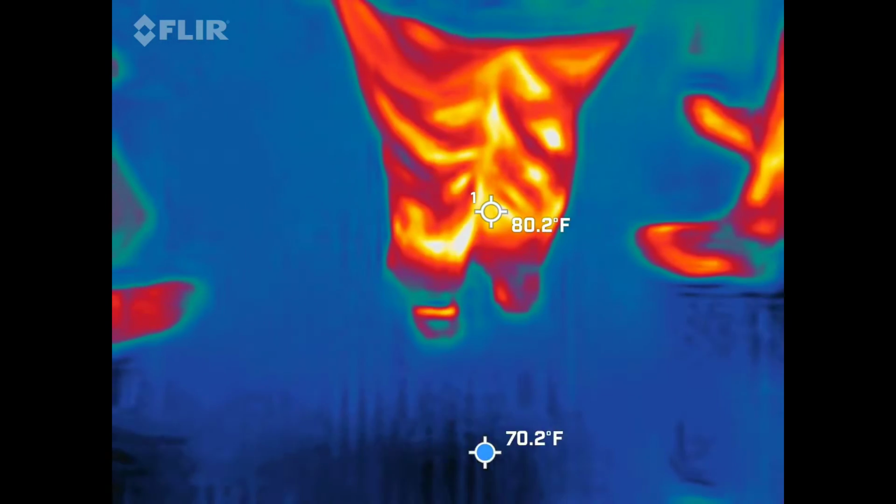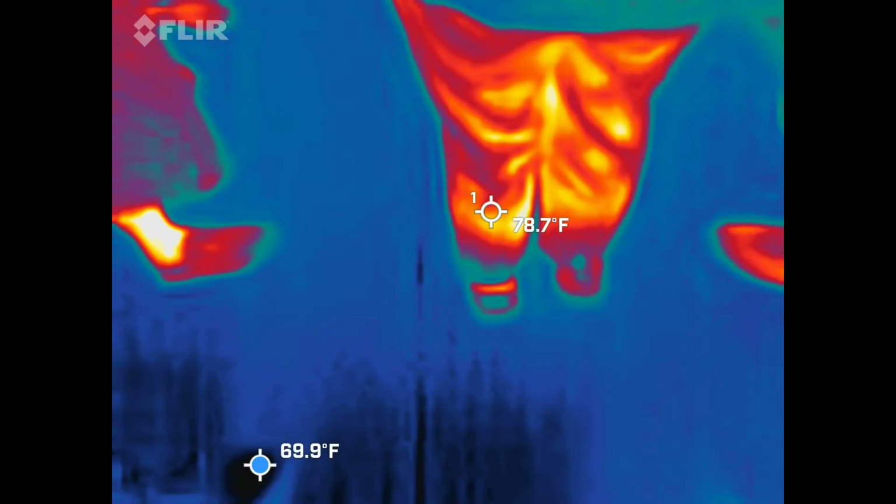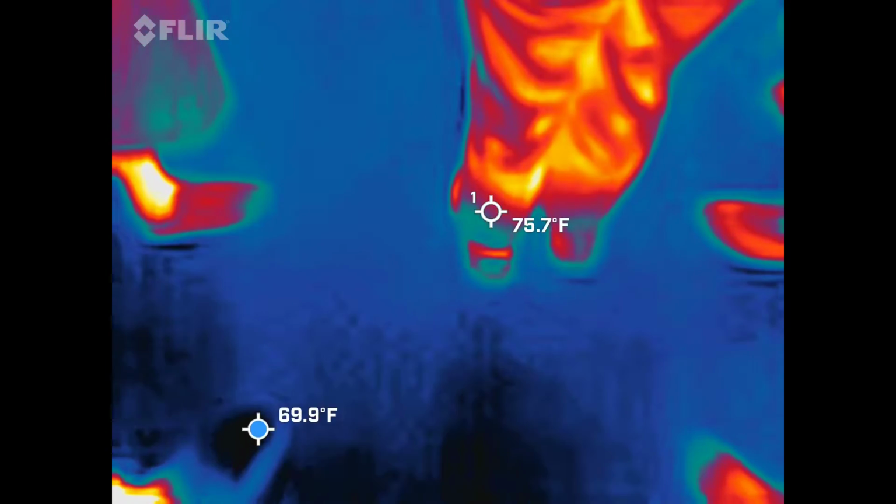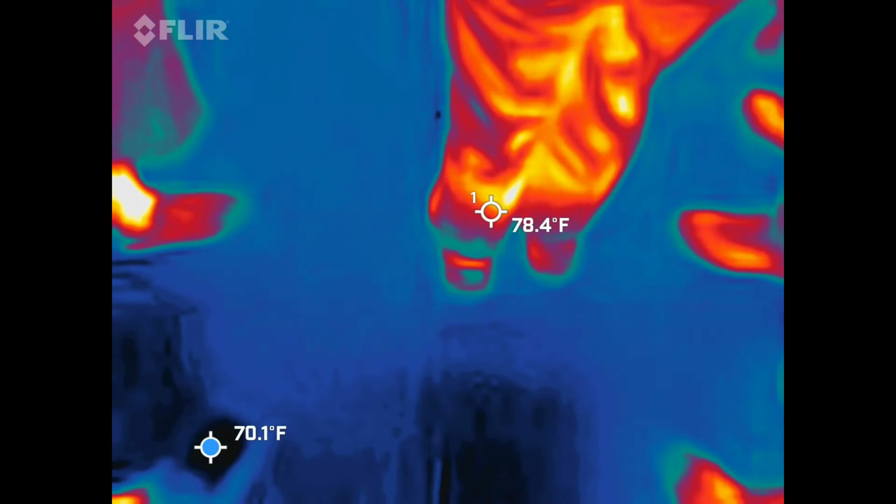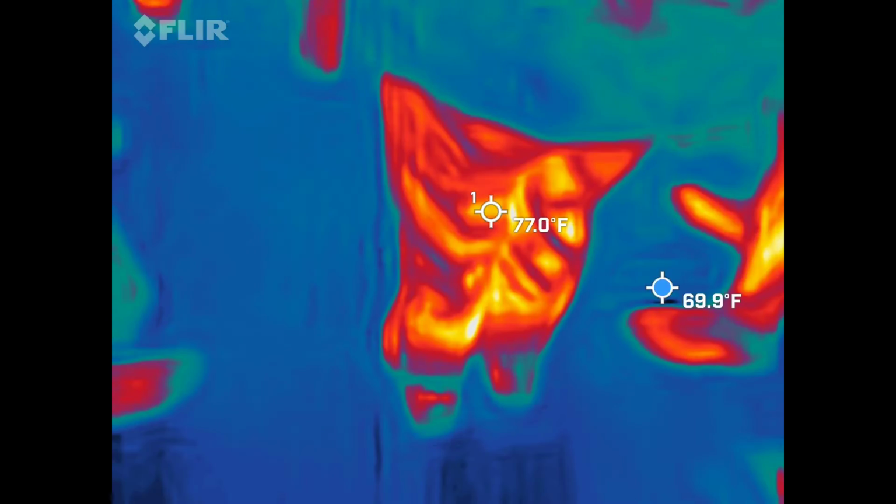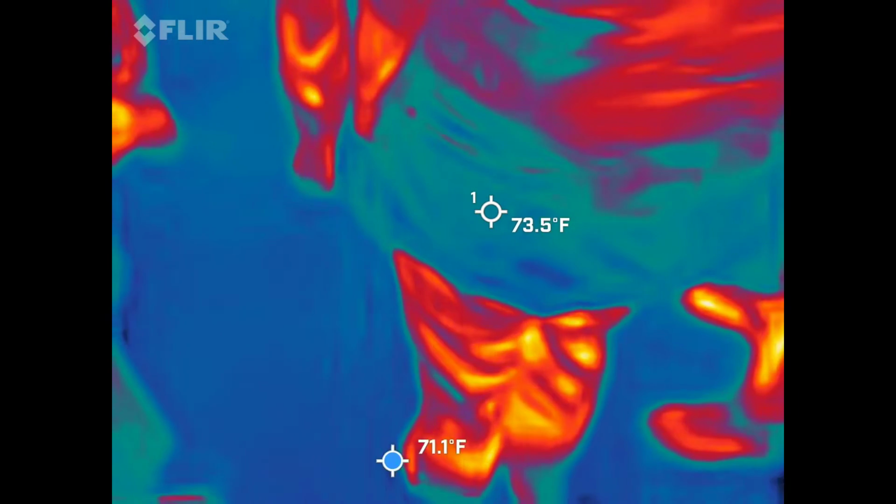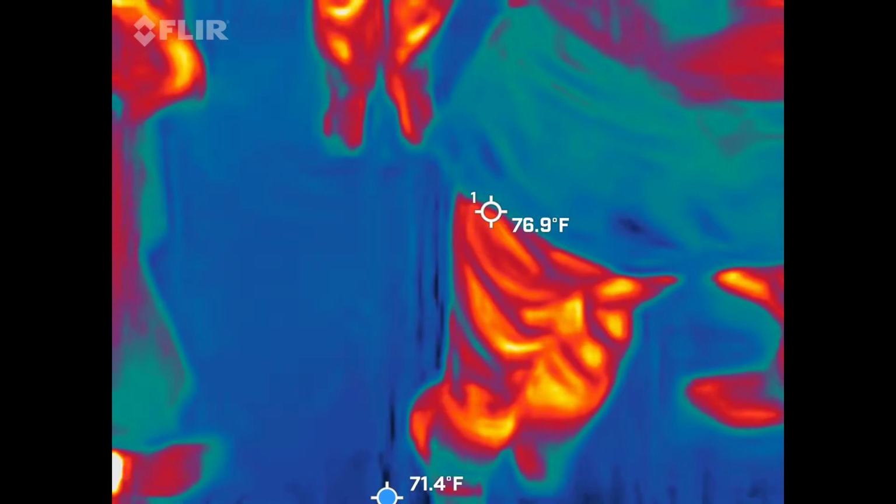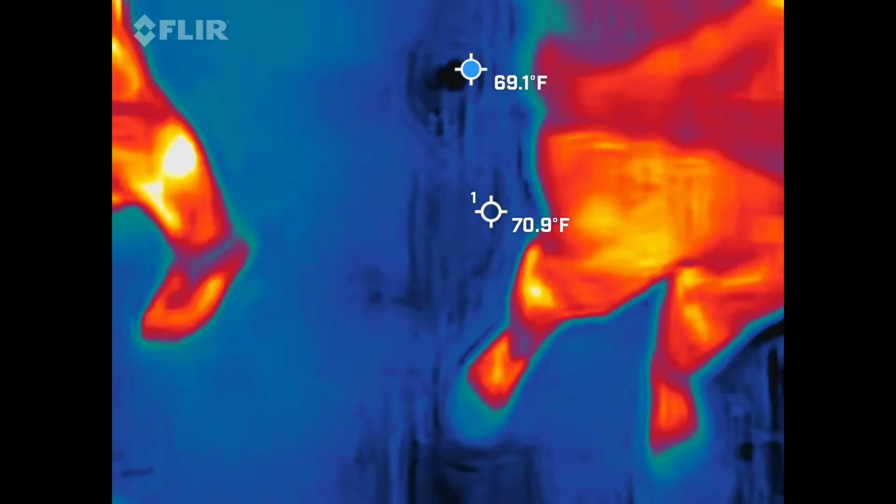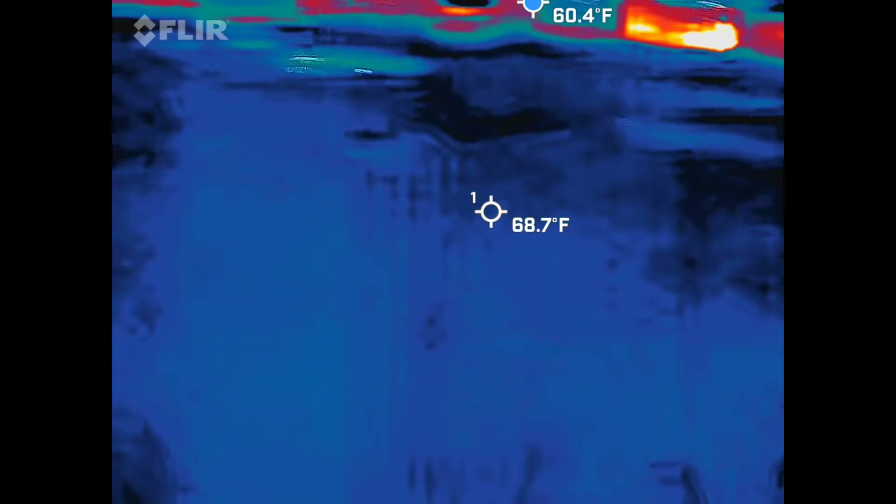I hear letters. What do you got? P. For Pinckney. Maybe. Anything else on there? Any numbers showing up on our EMF readers? No. 14.6. I'll take that. 14.6. It just went to 2.6. Yeah, 9.7. Your camera was scanning around to see if there was anybody else here besides us, but I'm not seeing anything.